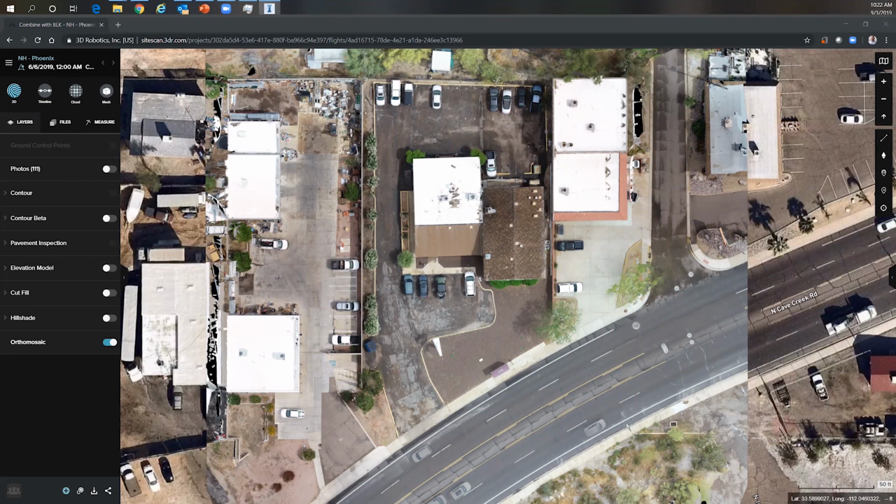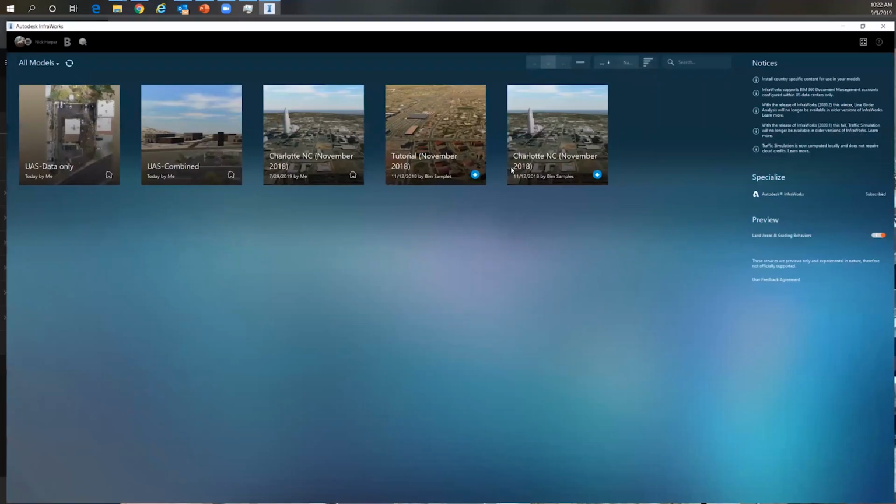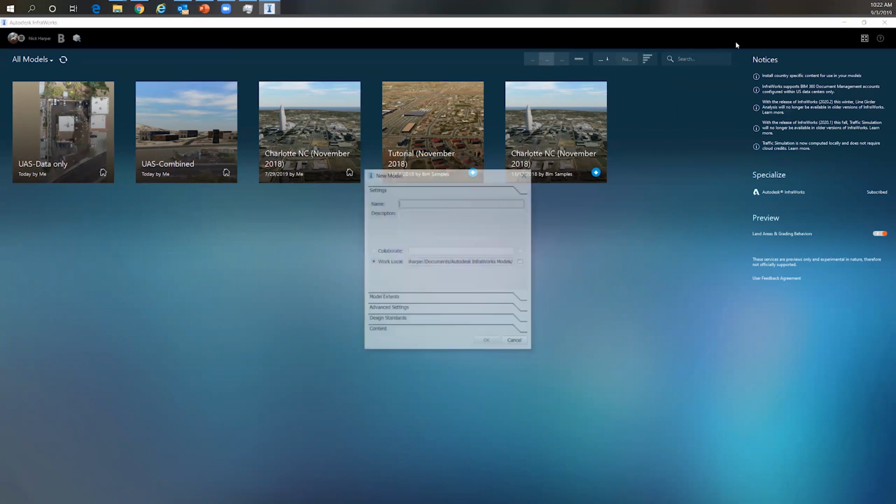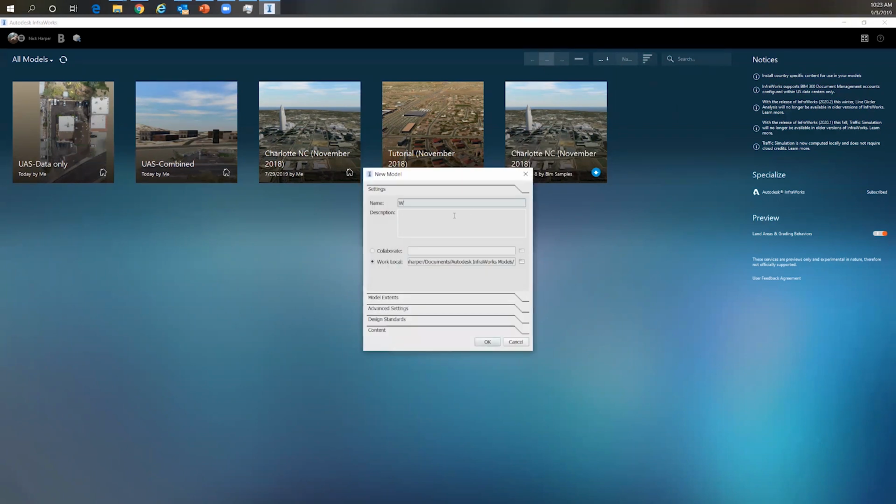What that's going to allow us to do, and I'll bring that one over on the screen here, is ingest that point cloud data and create our surface model inside of there, and it produces a more accurate and lighter weight terrain model than Civil 3D would by itself. So, for instance here, I'm going to create a new model really quick. And we'll just say webinar.